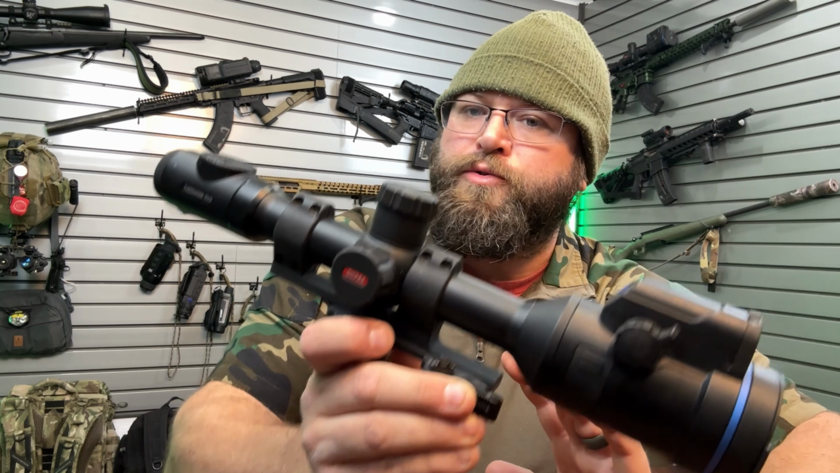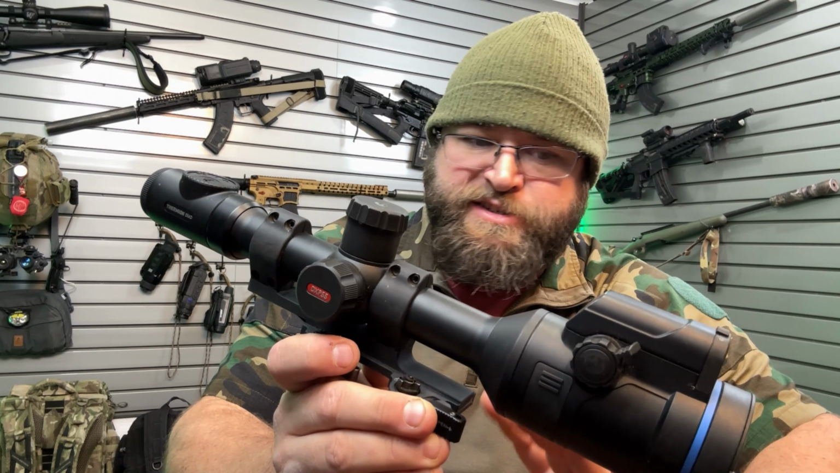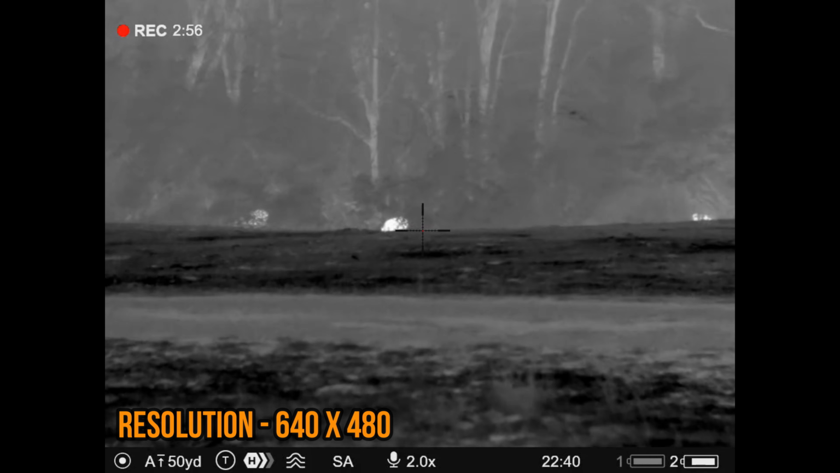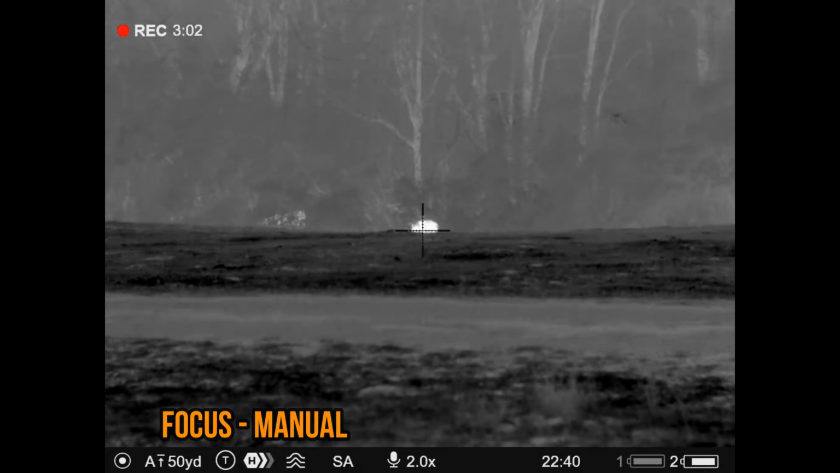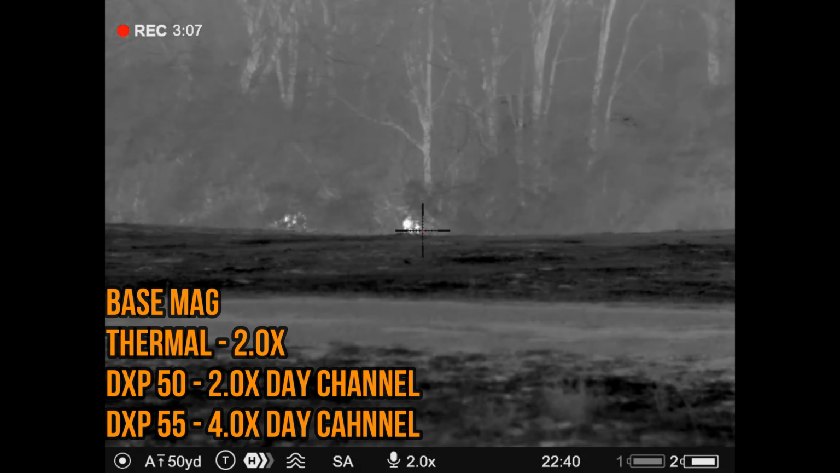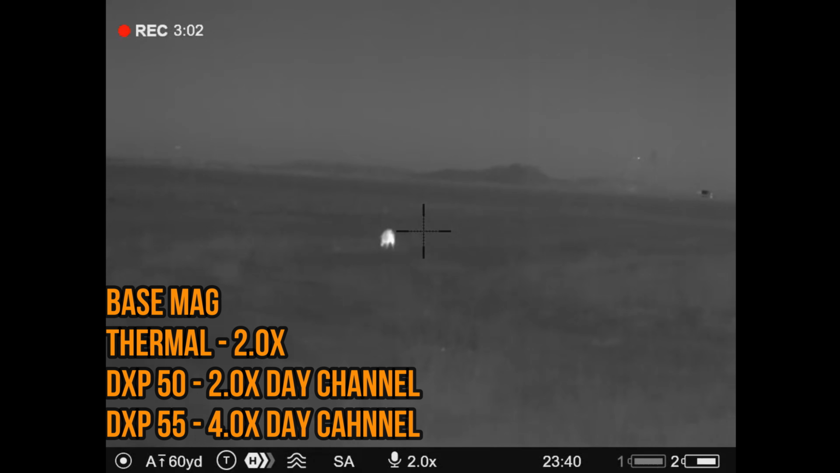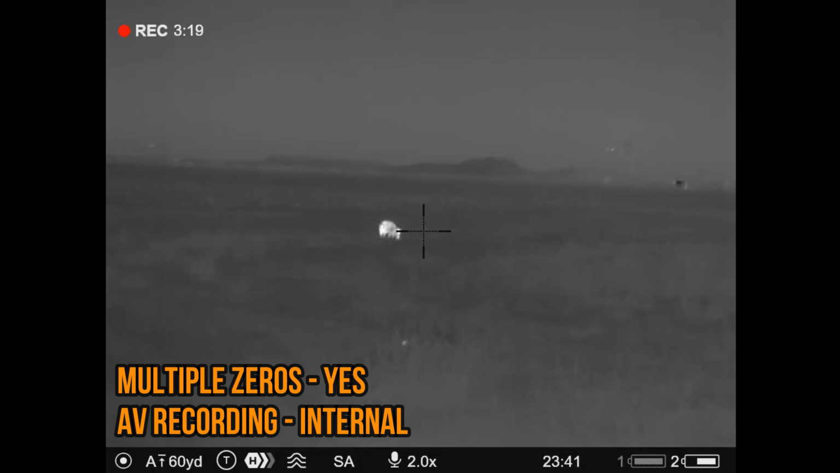I know this may be a little redundant if you're already used to the Thermion XP50, but let's go through the specs on this. For your thermal sensor, you do have a 640 by 480 sensor, the same classic one that we've been used to and love. It has a base magnification of 2.0, a 50mm lens, and a 50 hertz refresh rate with a 17 micron pixel pitch and a millikelvin sensitivity of sub 25. This does have multiple zeros and has audio and video recording all built into it.